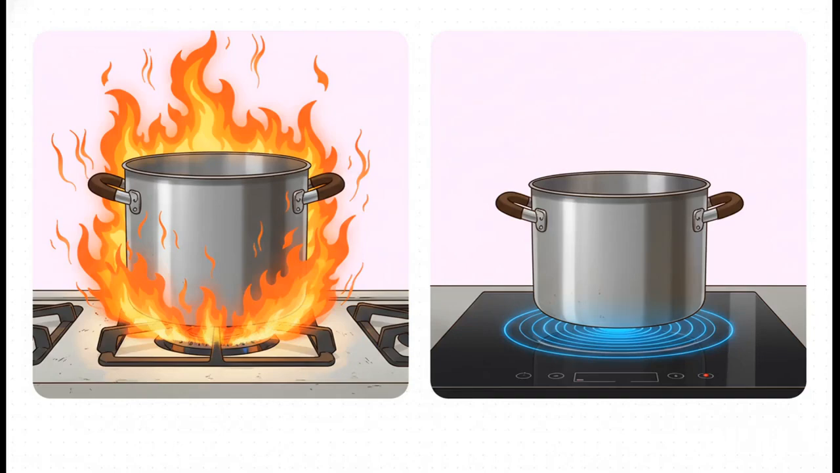And this slide right here perfectly illustrates the heart of the problem. A gas stove is just incredibly inefficient. Look on the left. Only about 40% of the energy from that precious, expensive, imported fuel actually heats your food. The other 60%? It just heats your kitchen. Induction, on the other hand, is just a fantastic feat of engineering. It uses an electromagnetic field to generate heat directly inside the pot. It's precise, it's efficient, and it wastes almost zero energy.